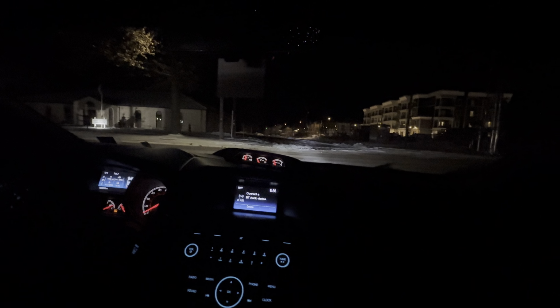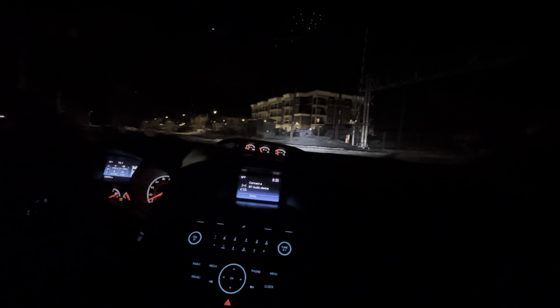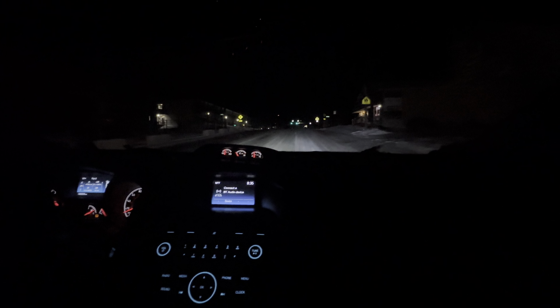Not them building more apartments. Looks like it. Bro, there's like no lights. This place looks dead, bro. That's why I hate this.